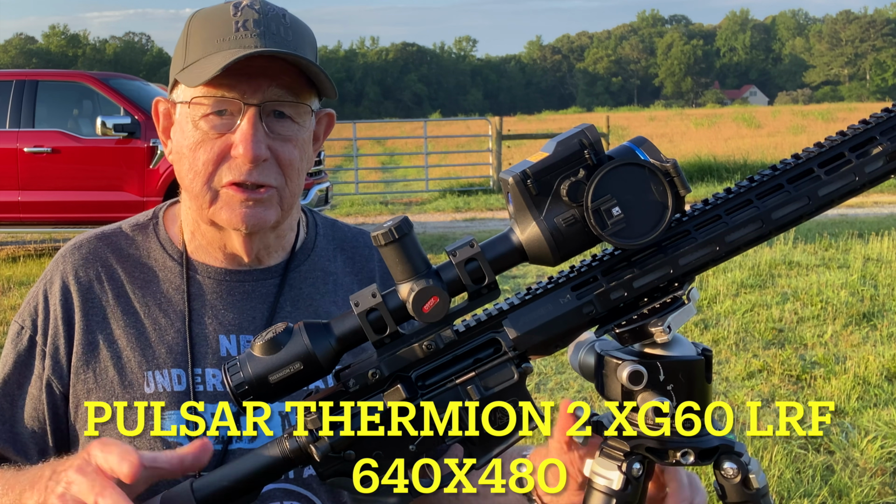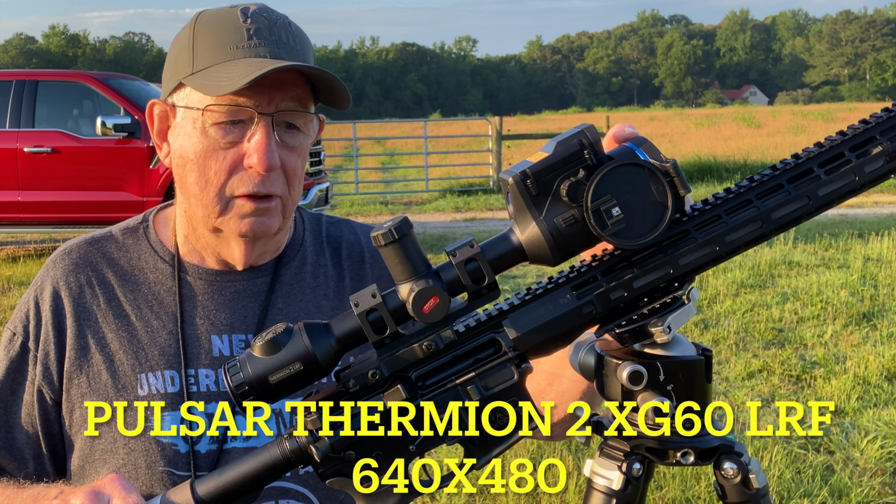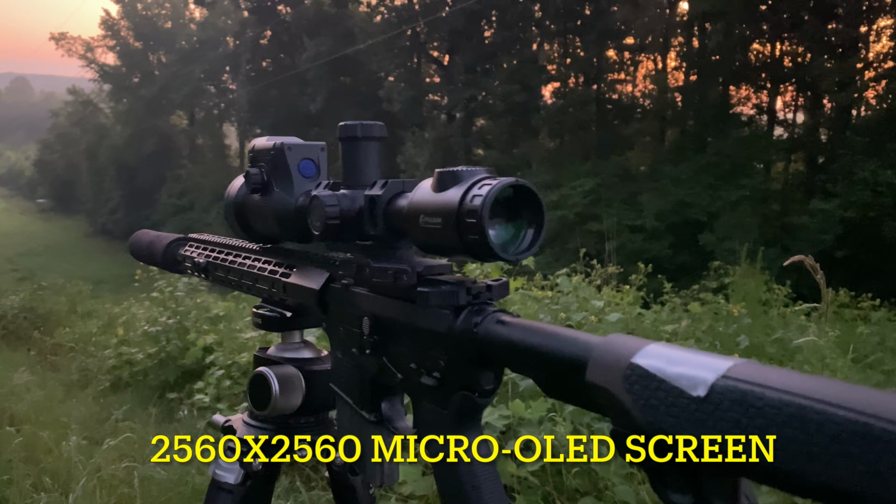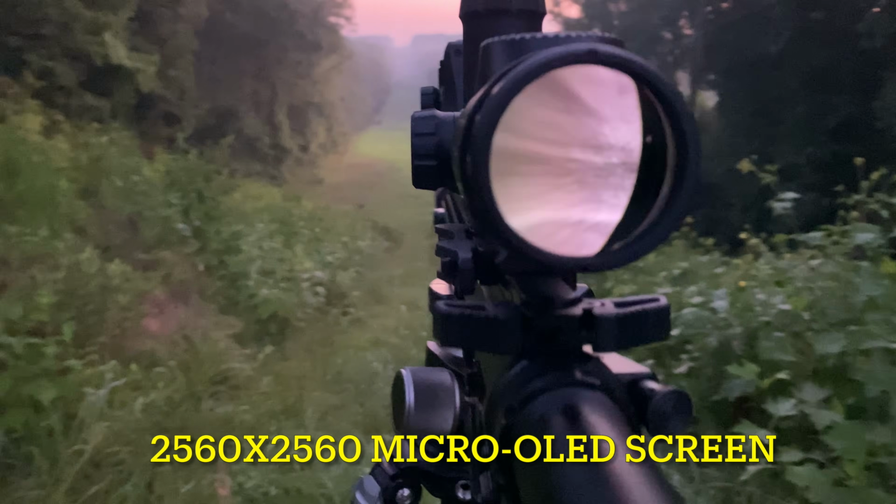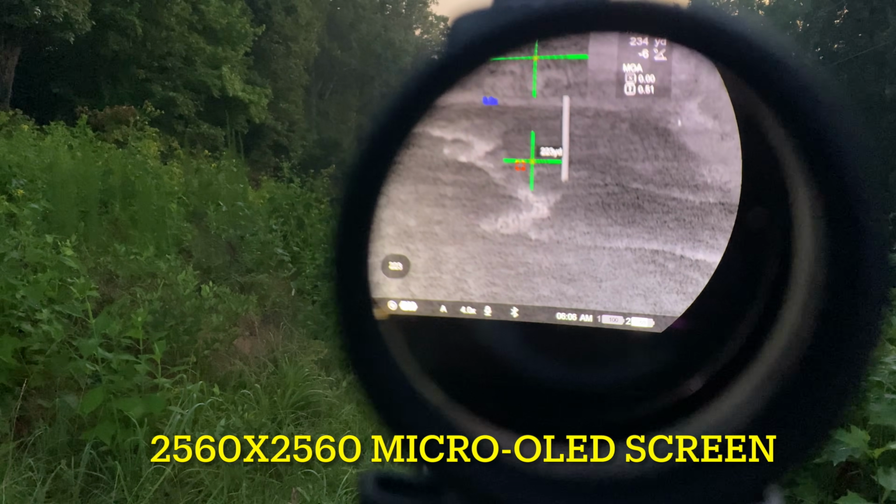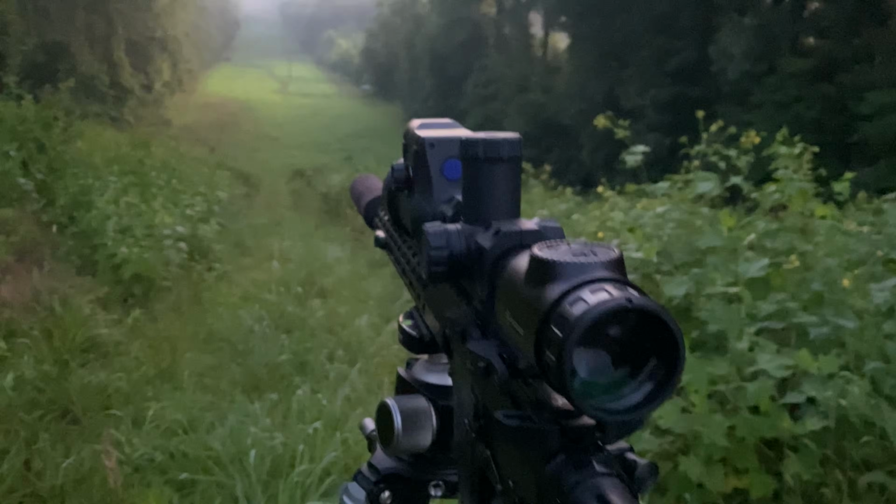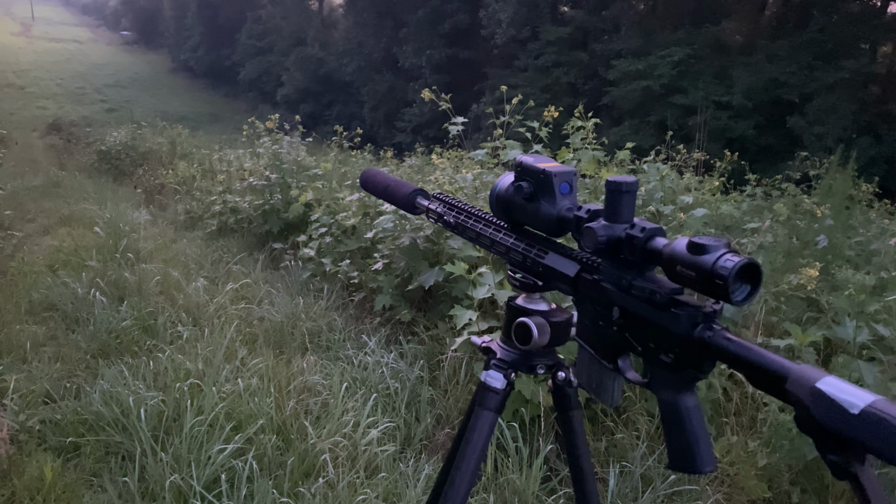The main thing that sets this scope apart is a 60mm objective lens, 4 power base magnification, and this new 2560 by 2560 image display. I tell you, this image display is what makes this scope really bright and clear, and it's just fantastic. If you're used to a 1080 display and you go to this 2560, everything looks way bigger, and it's just really nice.